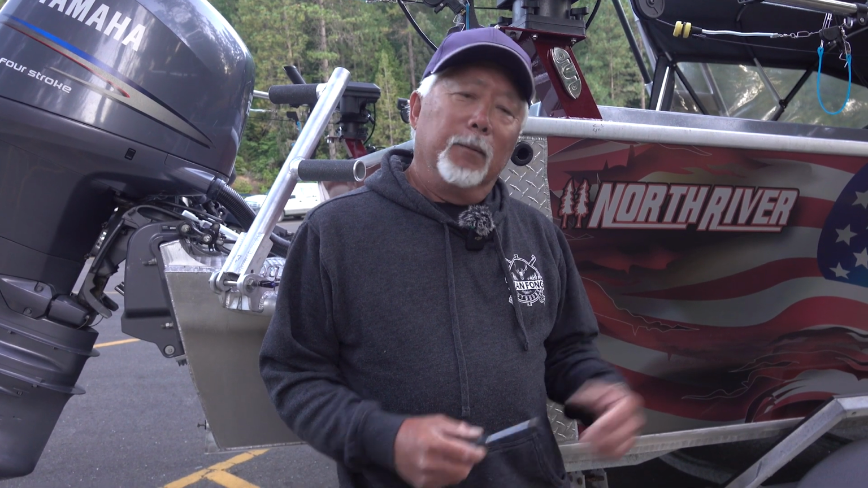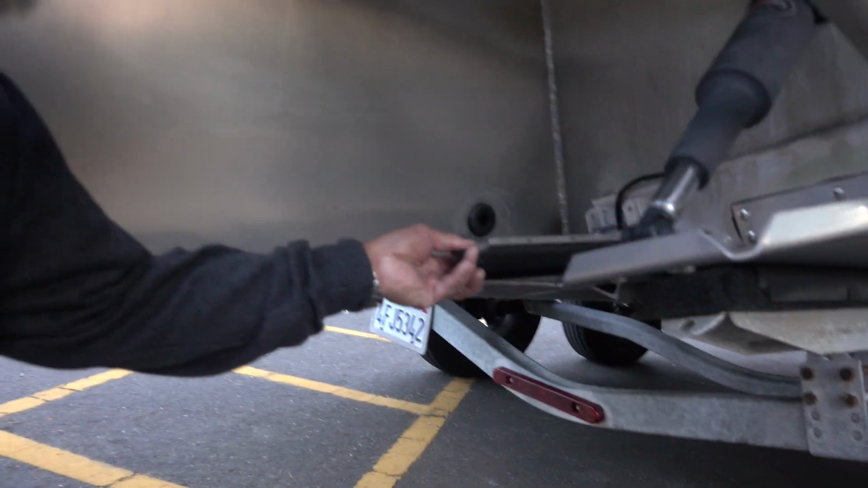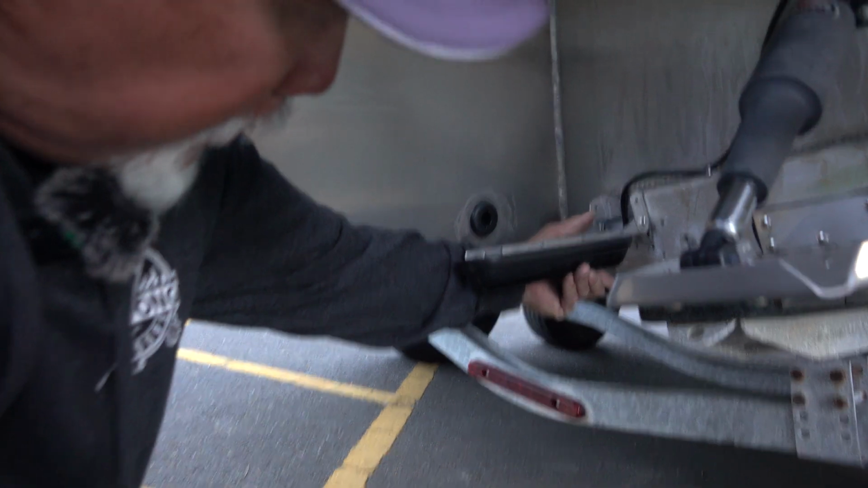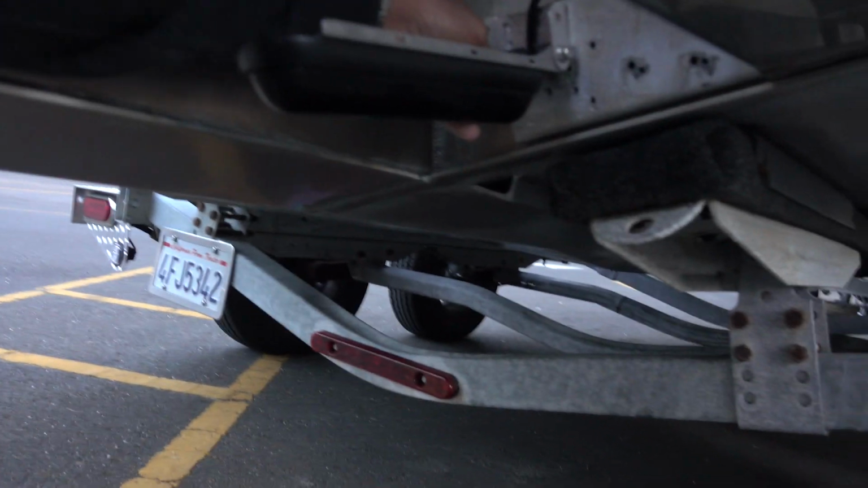So I'm gonna come back to this boat and I'm looking at the transducer. This is that new 3-in-1. See how long it is? And the transducer is set way too high. So the transducer was like this, and here's the bottom of the boat right here. And the transducer was sitting this high, so it's impossible that it's gonna read.